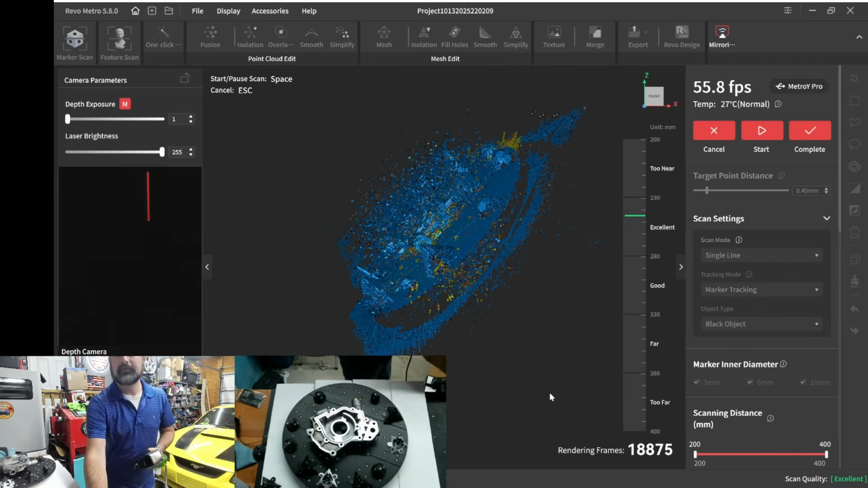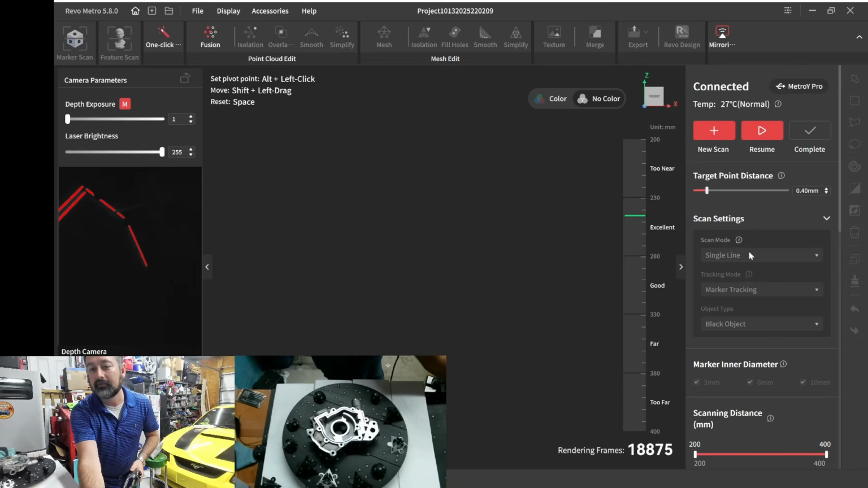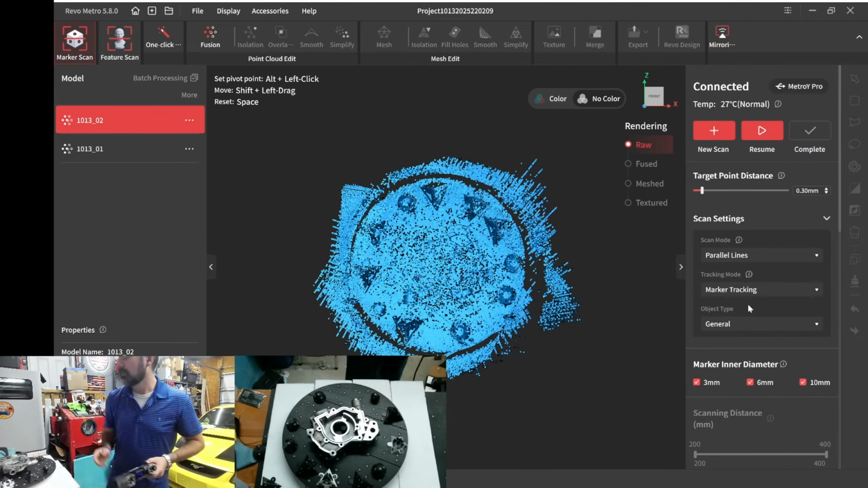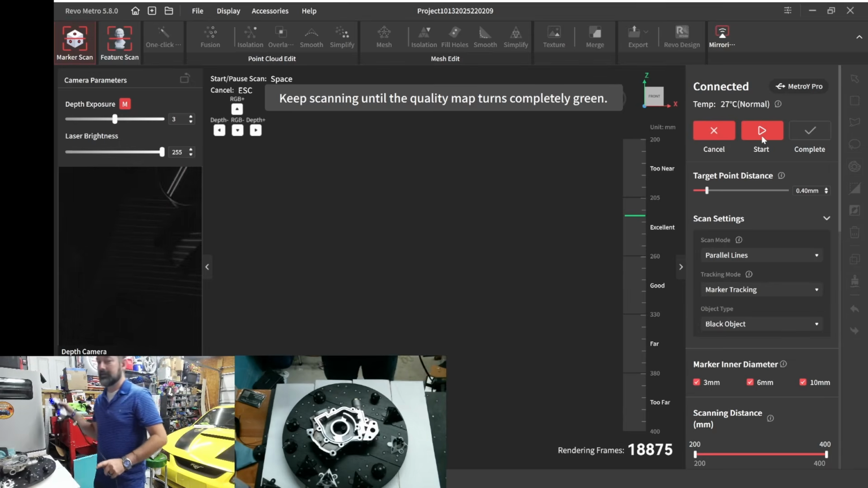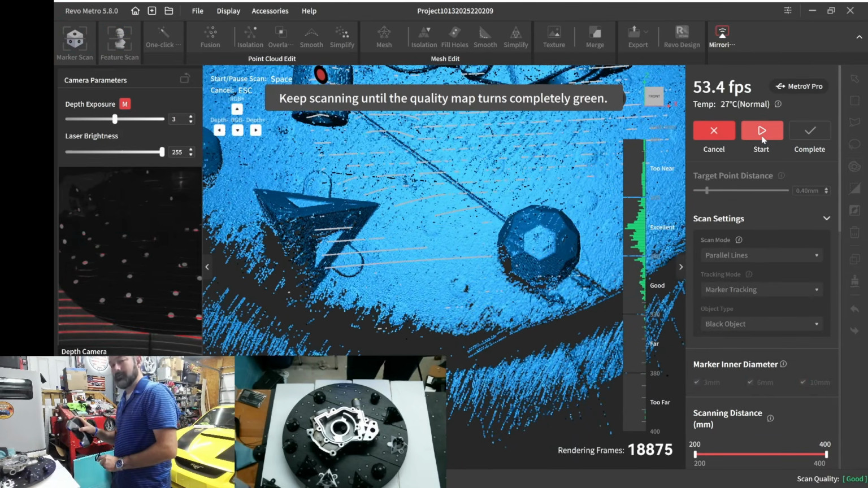It's really looking at these triangles. But I am going to do something. I'm going to hit complete. Now that I have that out, I'm going to try one more time with the parallel lines and just see if I can walk it in and get as much data over here, because again, I had this blocking. Also, you're going to see how much quicker this captures and resumes. So let's see if we can walk it in.